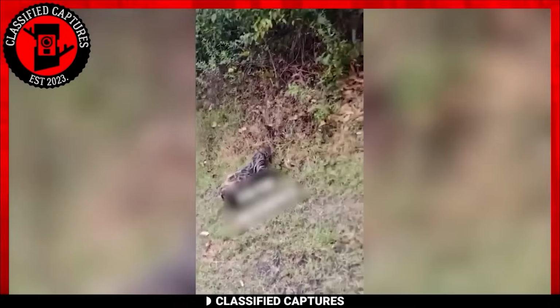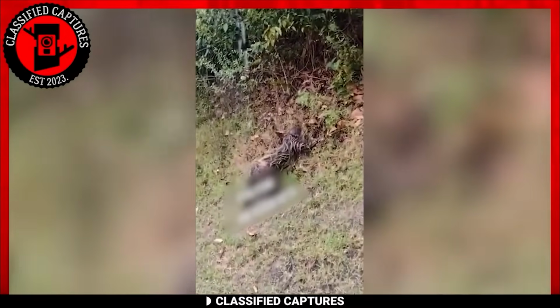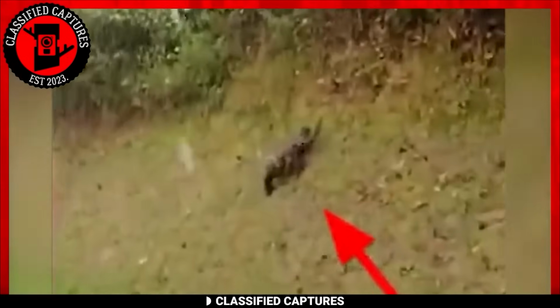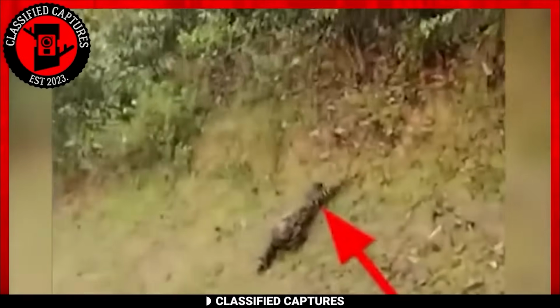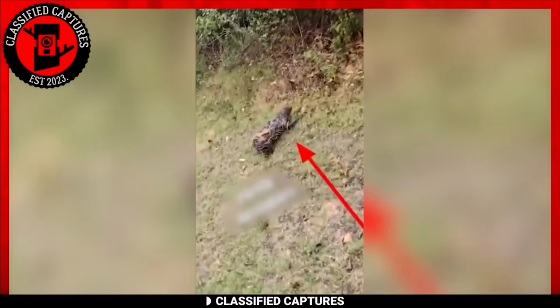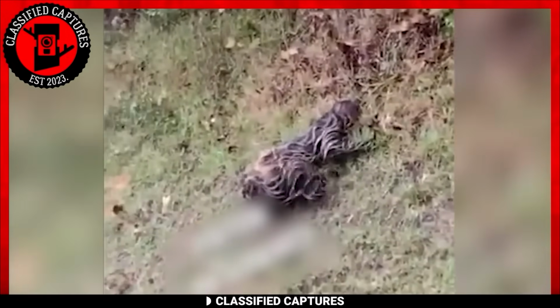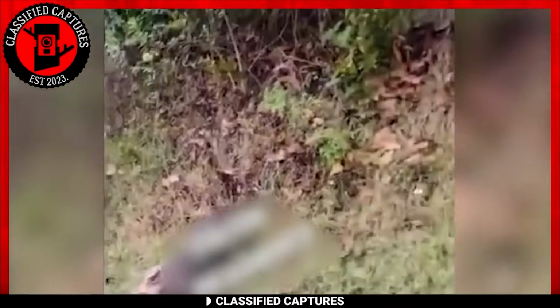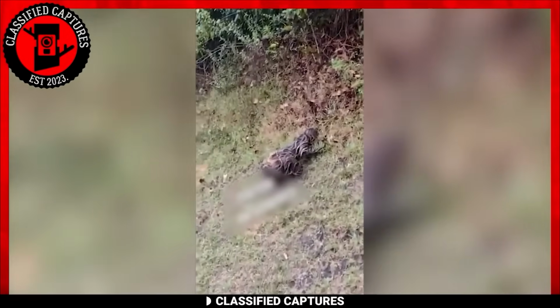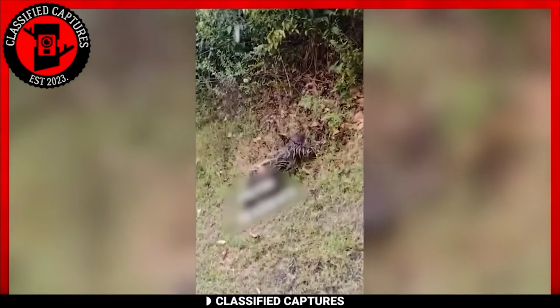Let's not, however, be too hasty in our judgments. The reality here is far more mundane. This creature, though it may look a bit odd when drenched, is nothing more than a sloth. These gentle, slow-moving creatures are among the most unhurried inhabitants of the wild. When they're dry, they reveal their true charm, cute and cuddly without a hint of danger. So the next time you encounter something unusual, remember that not everything is paranormal or extraterrestrial.